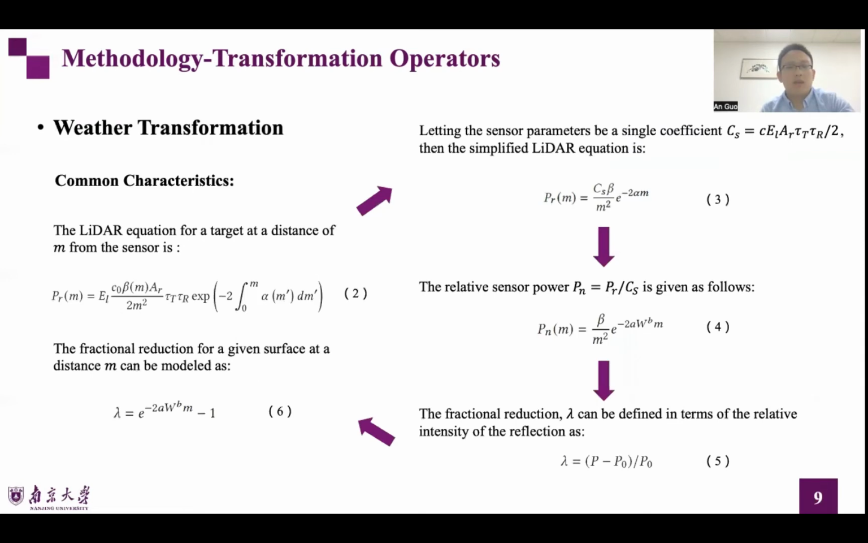Moreover, LiRTest can simulate characteristics of adverse weather conditions. Then we introduce the common and specific characteristics. According to extensive research, we found that rainy, snowy, and foggy days have a commonality in the attenuation of point cloud data reflection intensity.